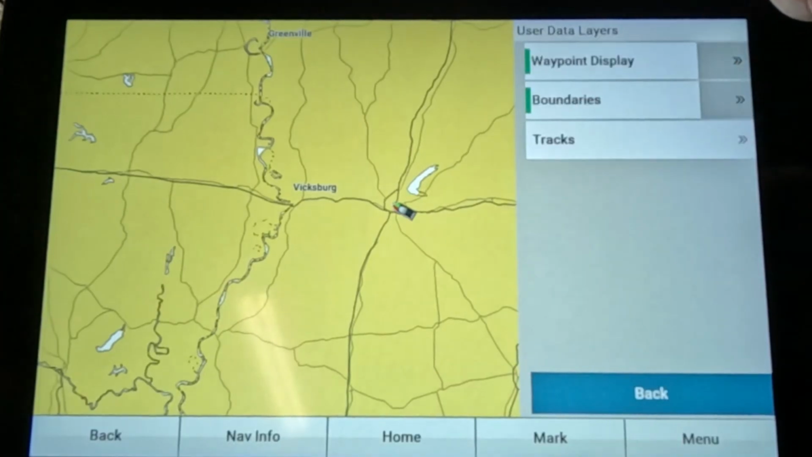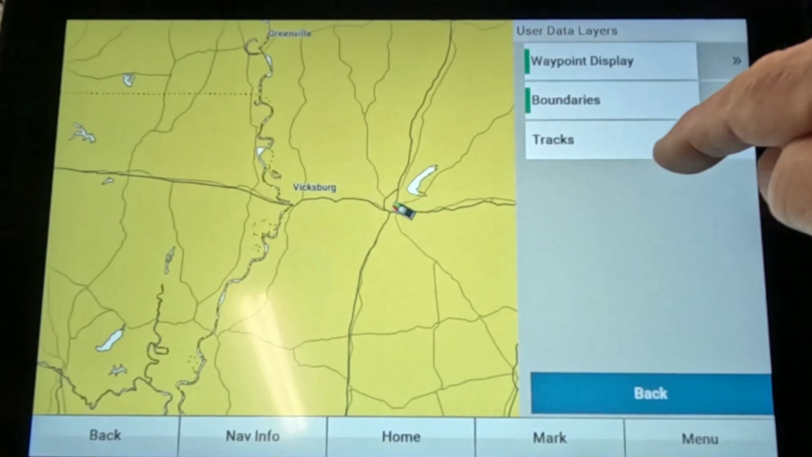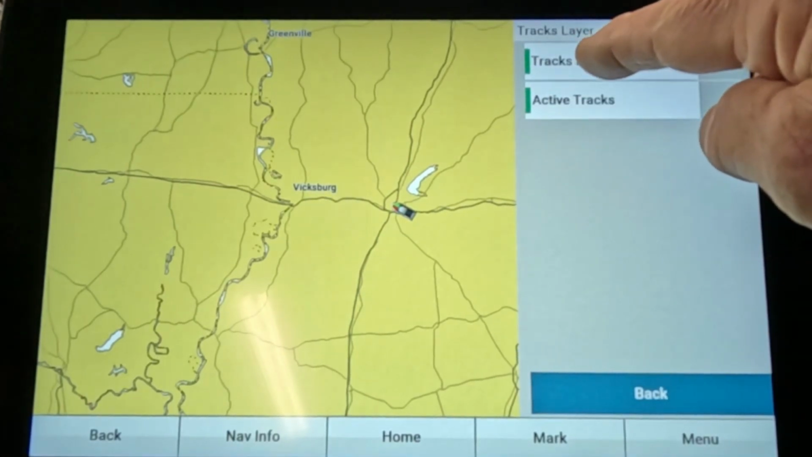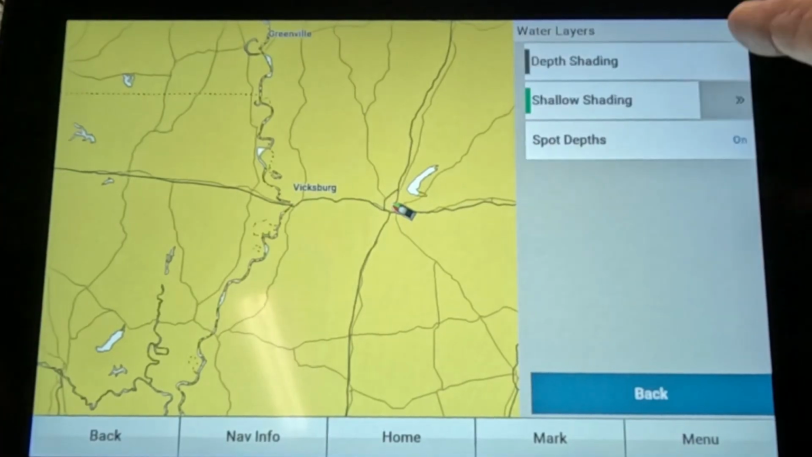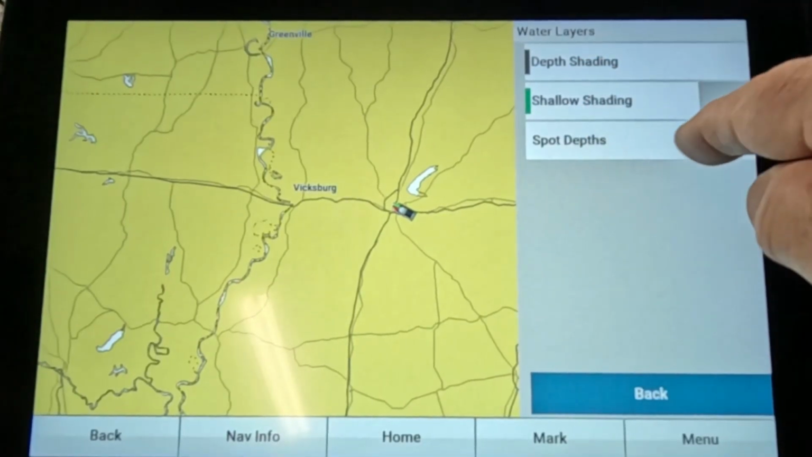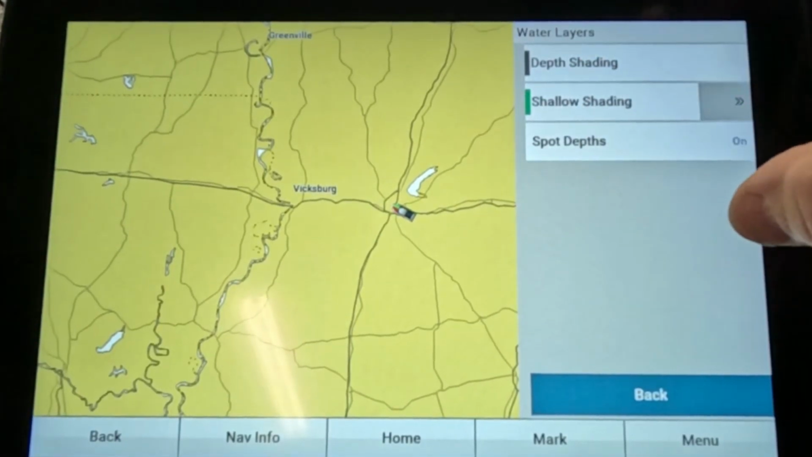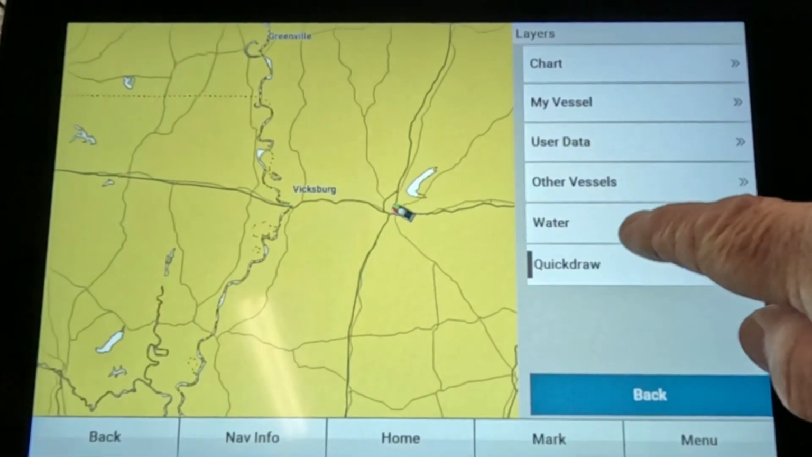Let's see, user data. I like the weight. Leave these right here on, and make sure these are right. The tracks are on too. The water, it's the same thing we went through a minute ago. I like the shallow shading on. So that right there will probably be already set up from the other deal.